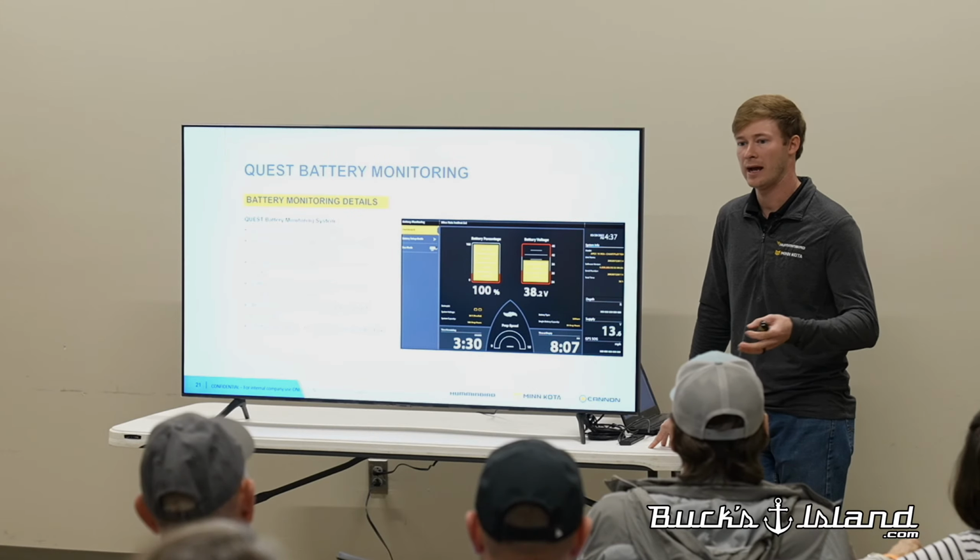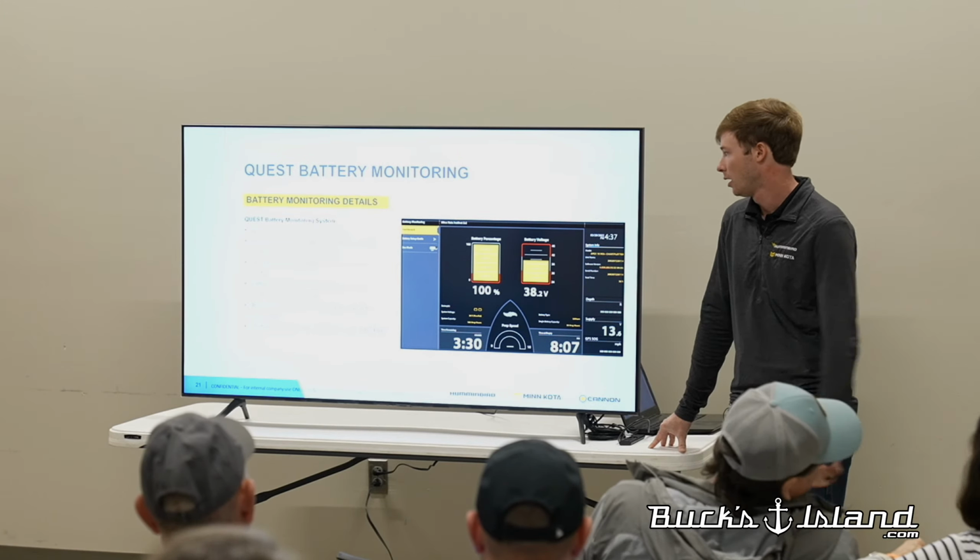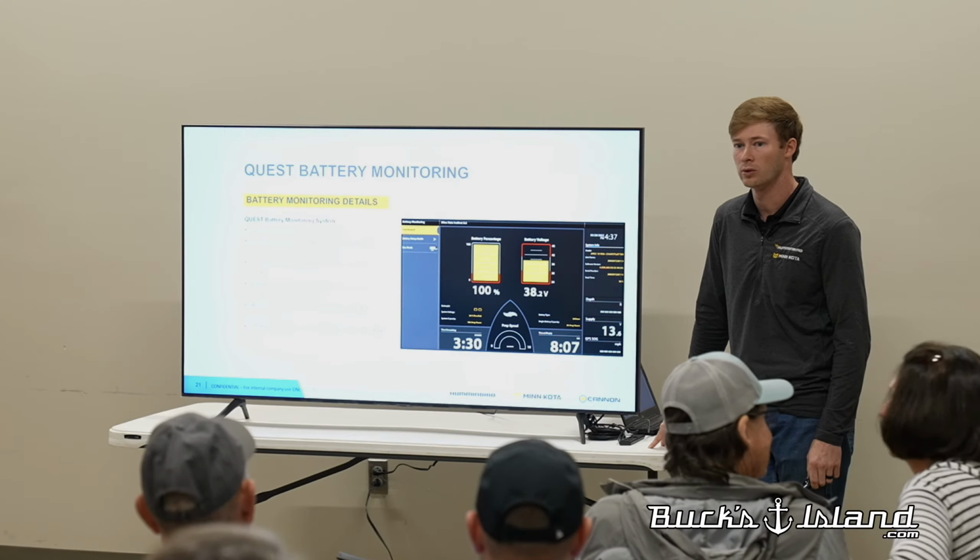Most lithium batteries, of course, have apps now that provide this information, but there are still a lot of people running lead acid batteries, and they can get this information on lithium or lead acid.